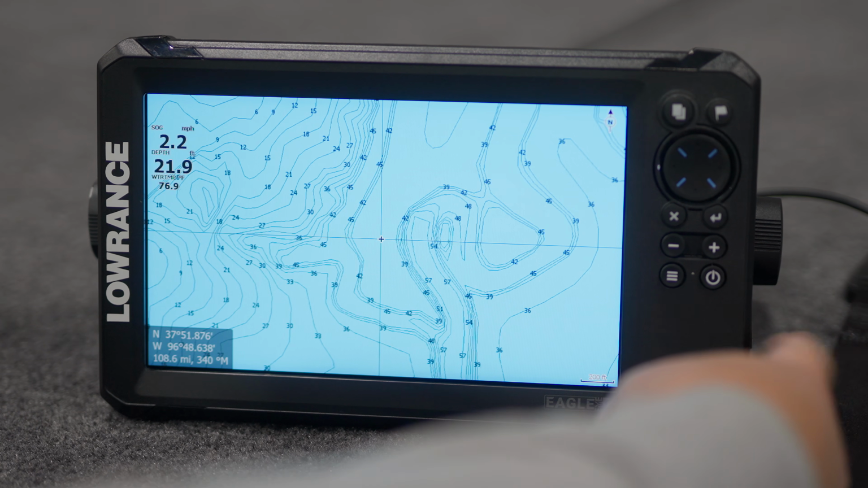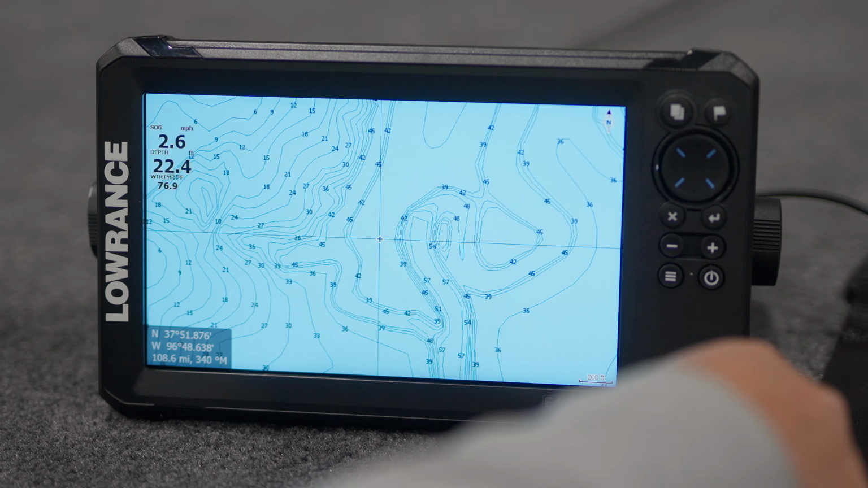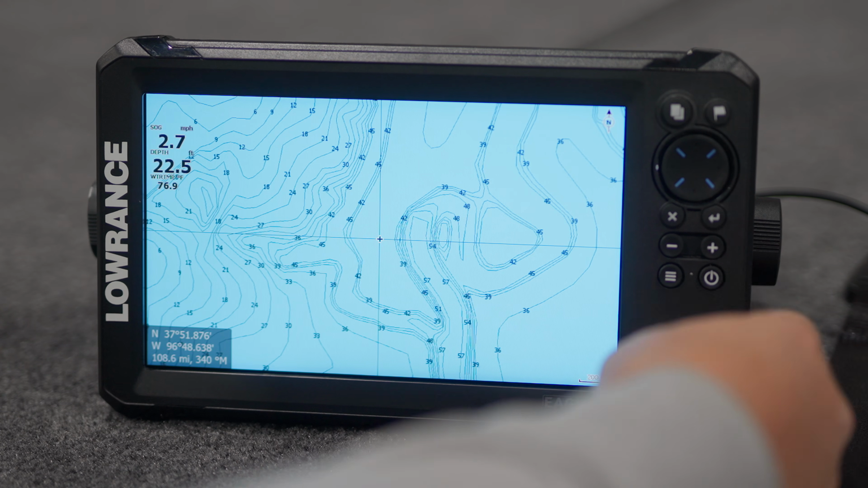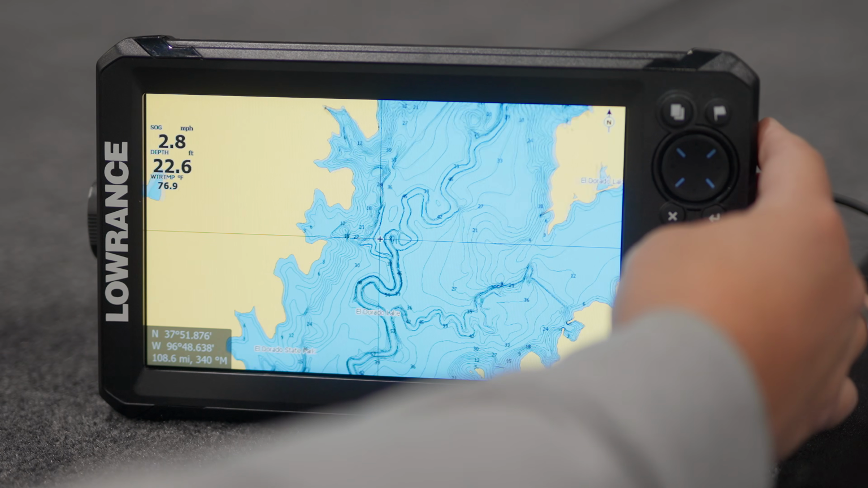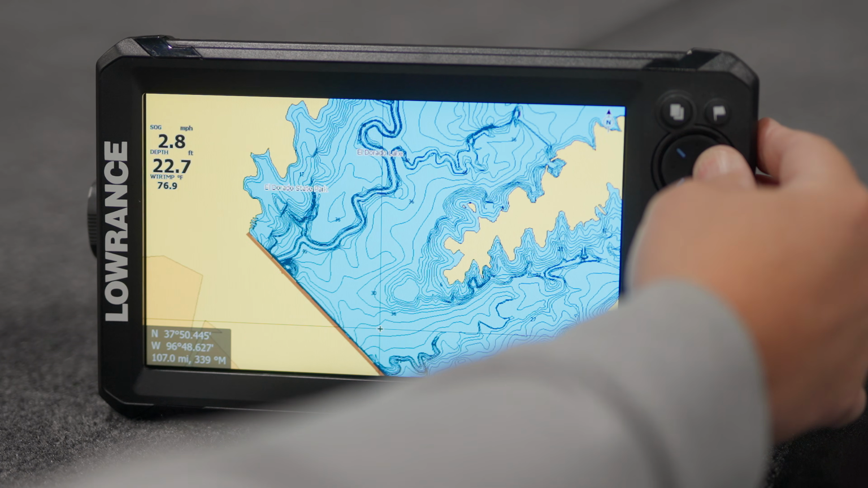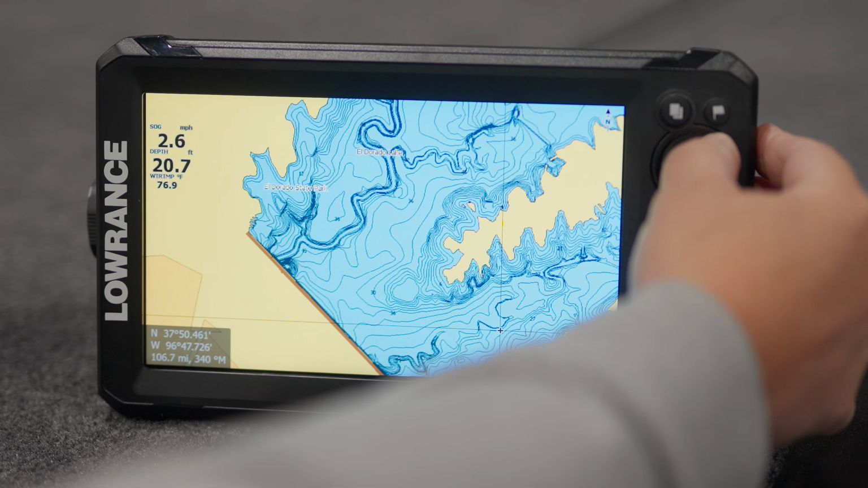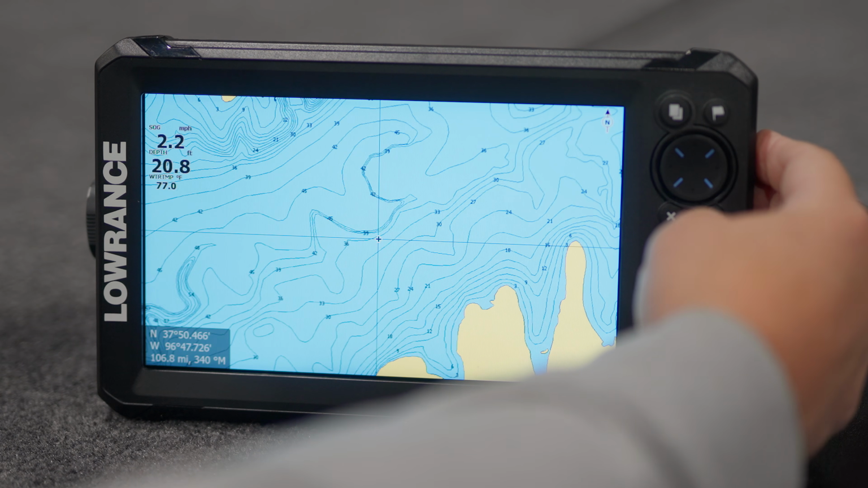It does have an SD card slot on the side. So if you've got an Avionics, you can pop that in, C-MAP Reveal. Any of those map chip cards that work with our Lowrance units, we can pop them in here. So still good mapping. Again, a $1,000 unit, I think is pretty good here. So just kind of scroll around and give you some more detail of what that looks like.